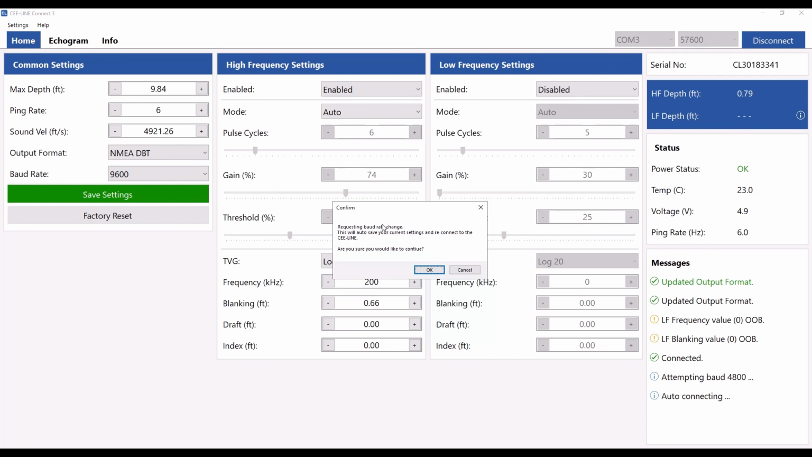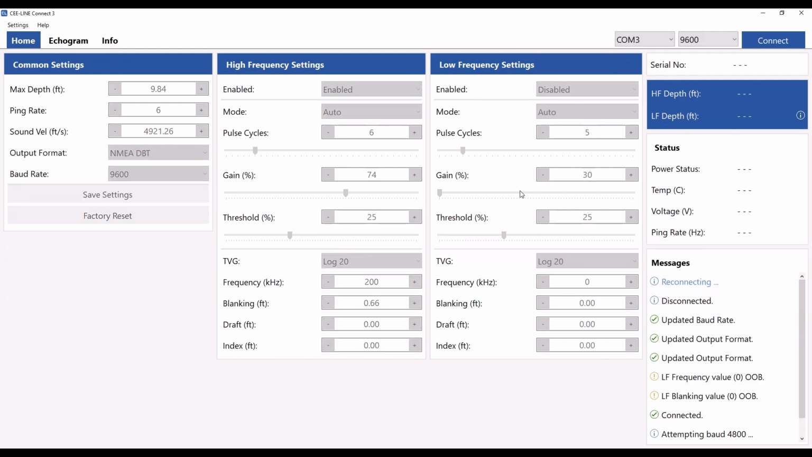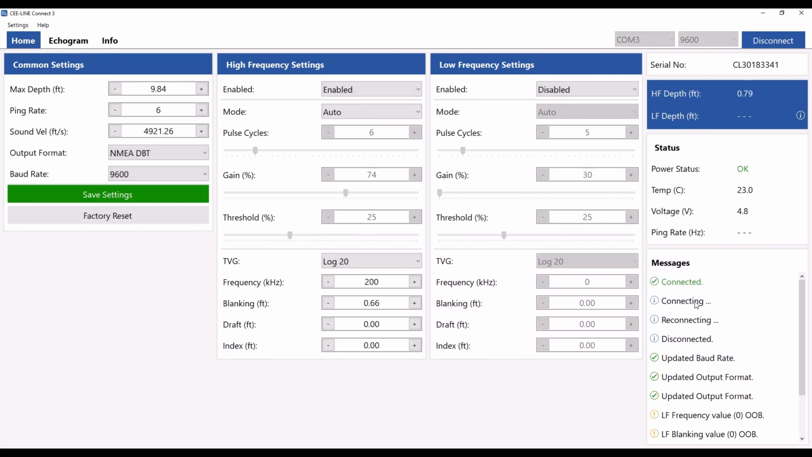Here it's asking whether I would like to change the baud rate. What that's going to do is affect the actual communication with the CEE-LINE Connect software. It may not change any connections with Hydromagic, but when we're using CEE-LINE Connect, our baud rate has changed, so now it's asking us if we're sure about that. We've changed the baud rate, and it's disconnected, but it's clever enough to reconnect again. So it's switched the baud rate to 9600 and reconnected. This baud rate is potentially important for the software you're connecting to, and also for CEE-LINE Connect itself.